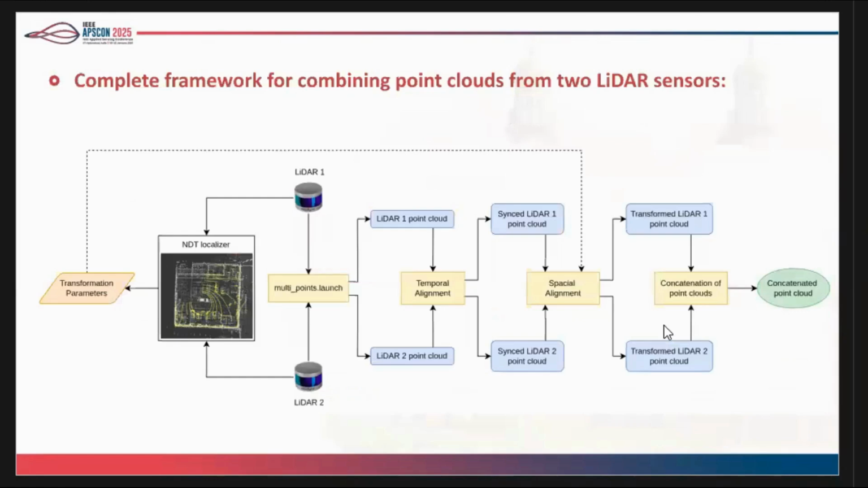This is the flow of the methodology. First we take in the raw data from the LiDAR sensors. We do a process called temporal alignment: the LiDARs emit rays at particular time frames, and temporal alignment synchronizes the data from both sensors with respect to time.